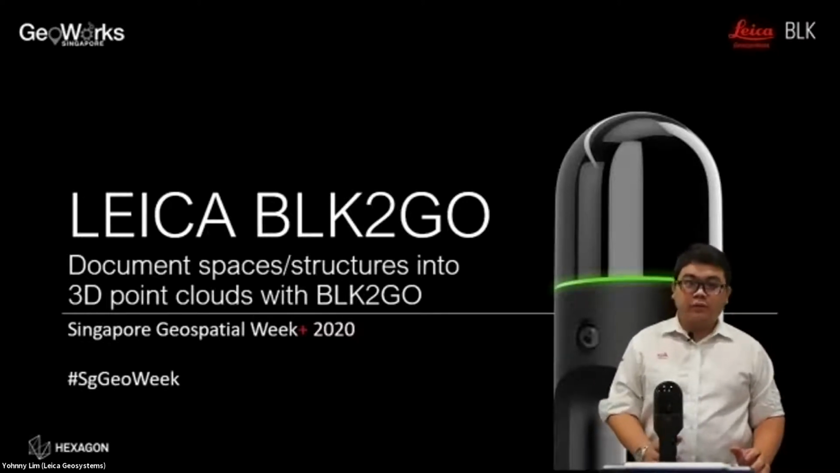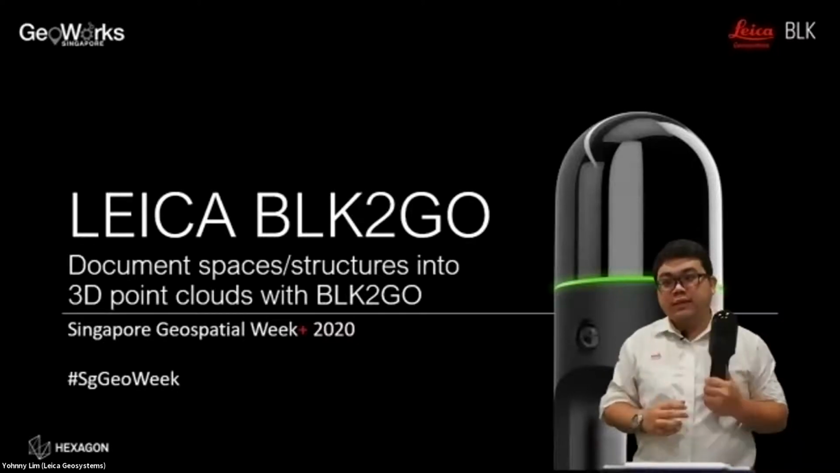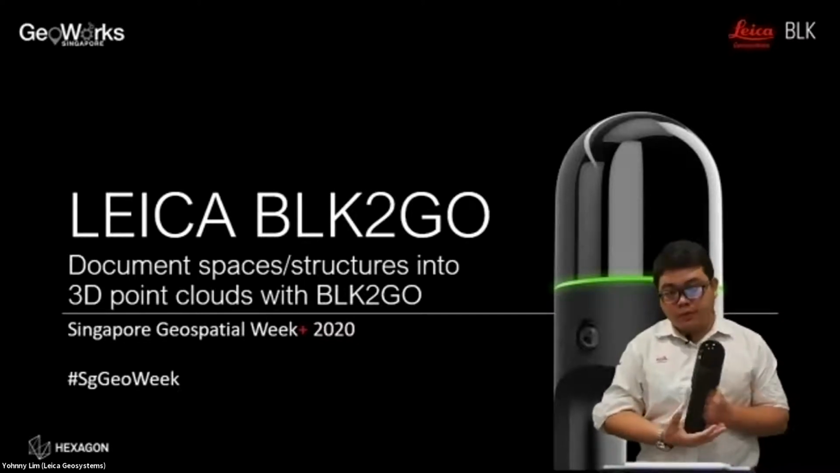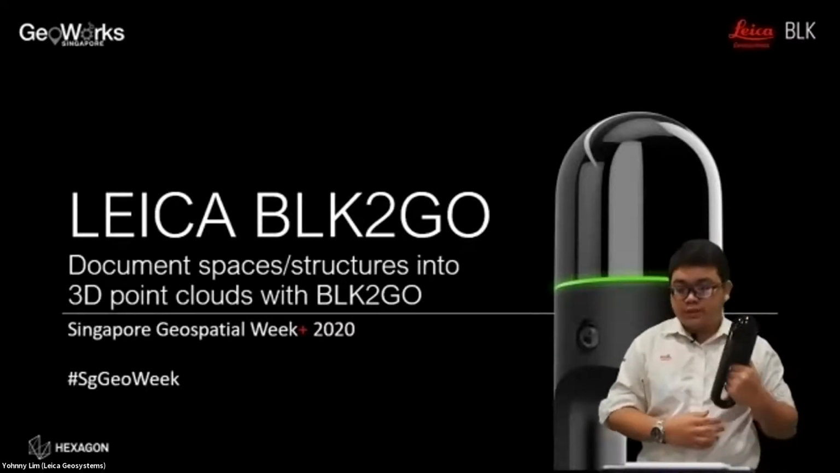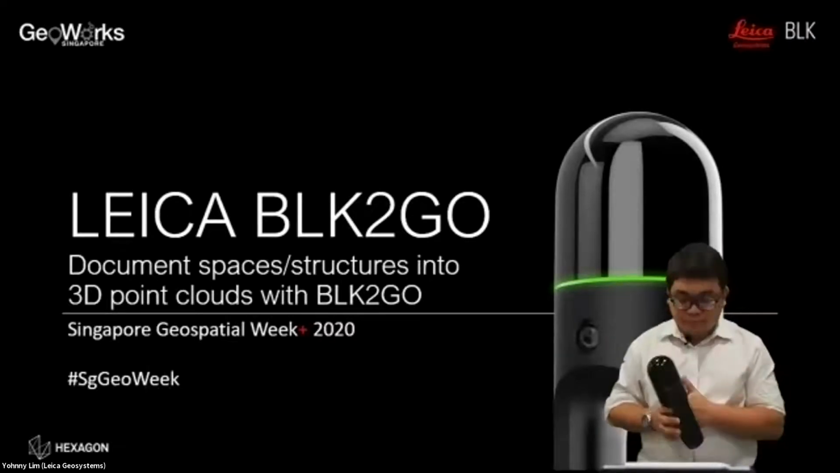So our topic today will be about this new laser scanner, the handheld laser scanner, BLK Go, and also how we document space and structures into 3D point cloud with it.